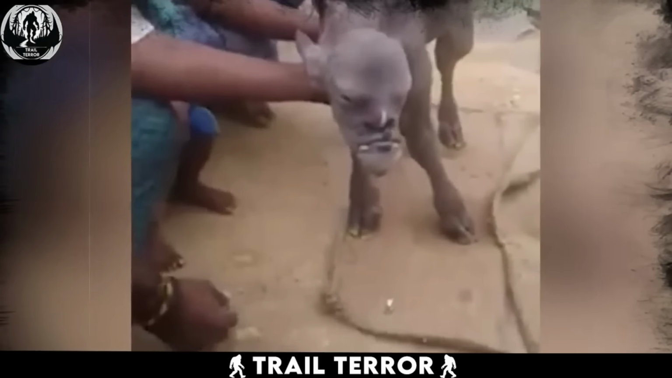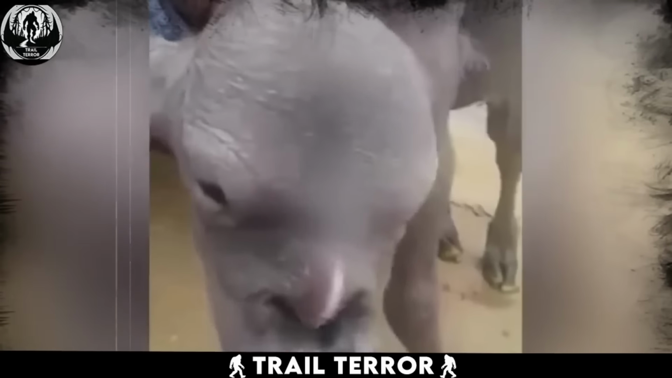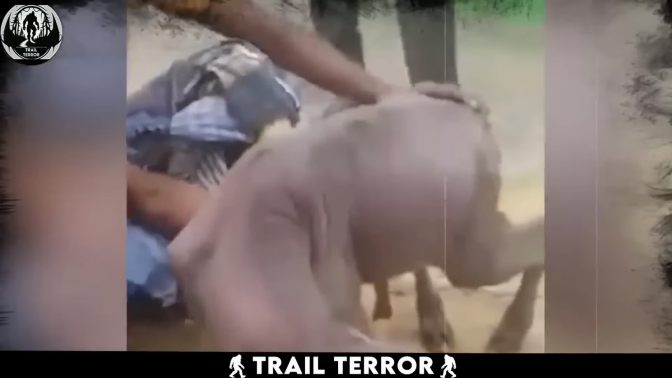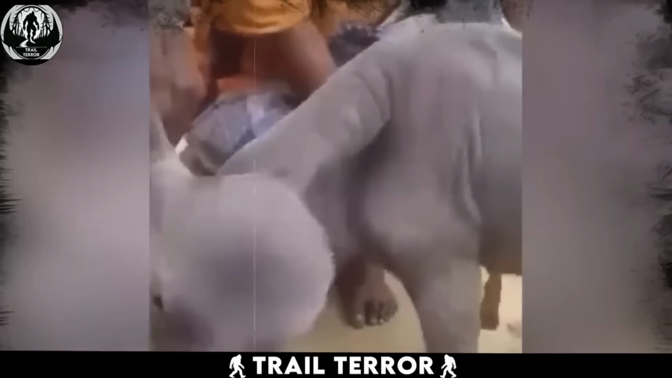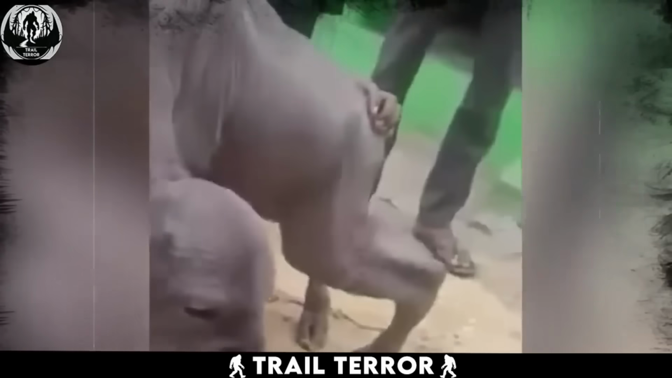The oddity of this mutation poses challenges for the cow, making basic activities like breathing and eating difficult. Unfortunately, animals with genetic disorders like this usually have a shorter lifespan due to the difficulties they face in essential life activities. However, I hope for the best for this cow and wish that it can overcome these challenges.